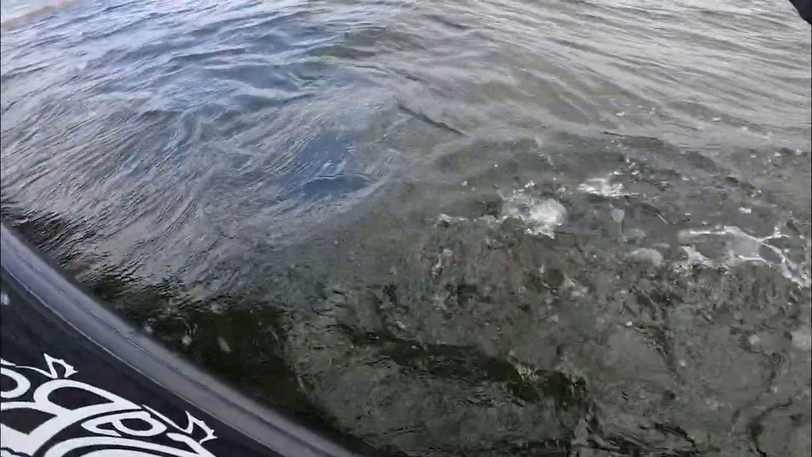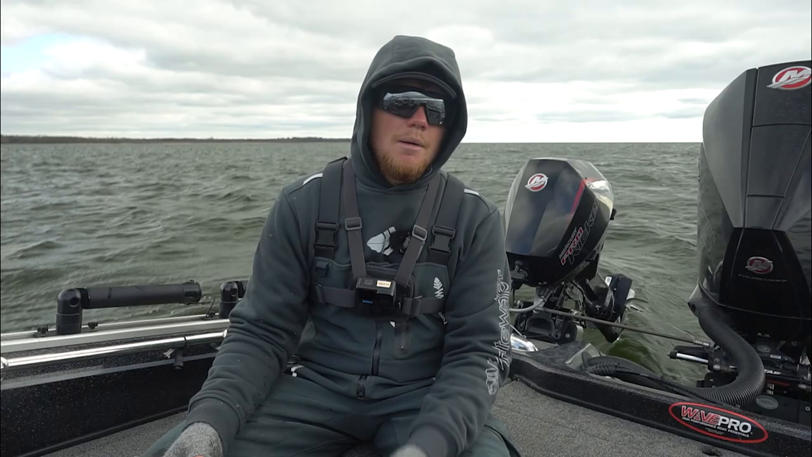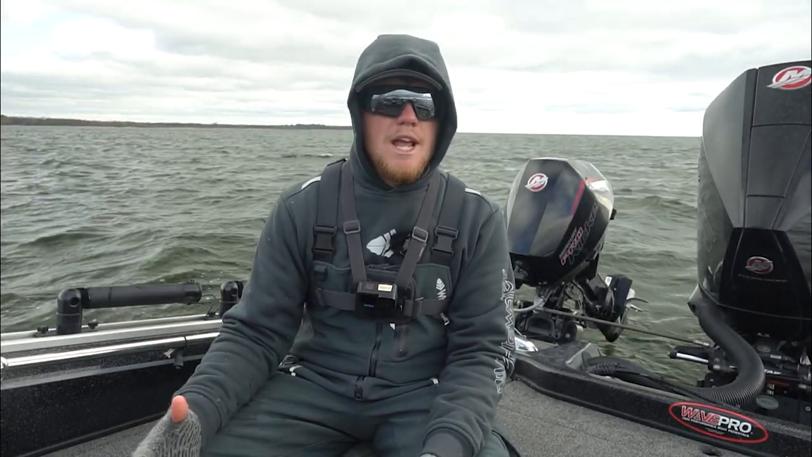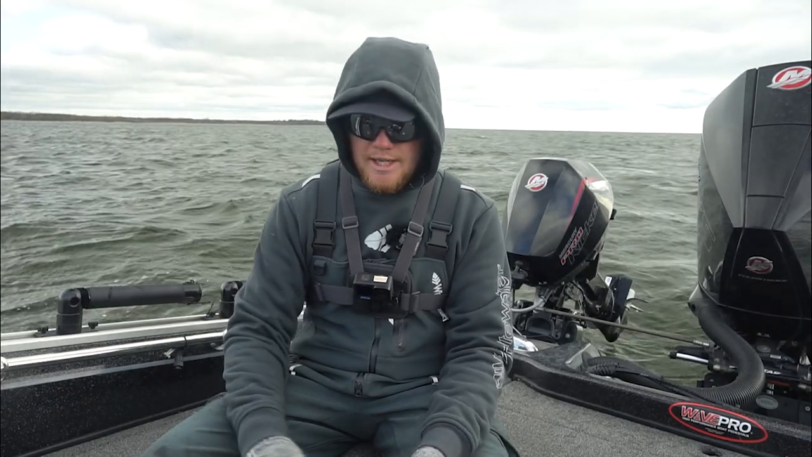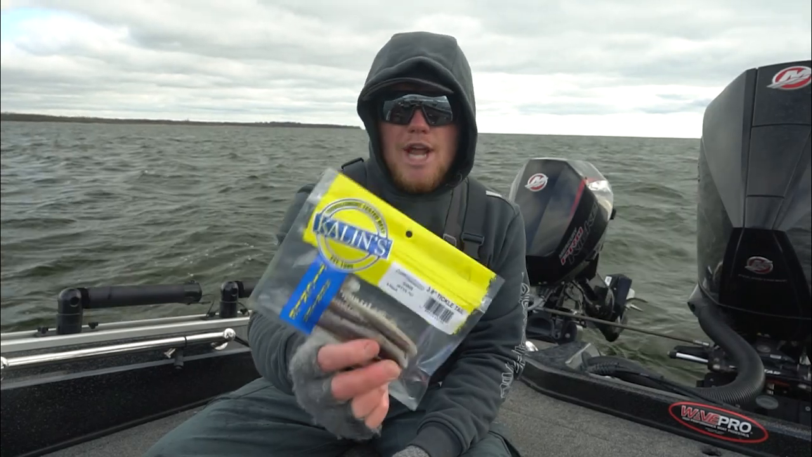There you go. Peace out. So real quick, I just want to show you guys what I am using this morning. I actually have a couple of different things tied on that I am trying this morning. One is just a 3/8 ounce gold Google Eye jig with a 3.8-inch tickle tail. This is the shad color.